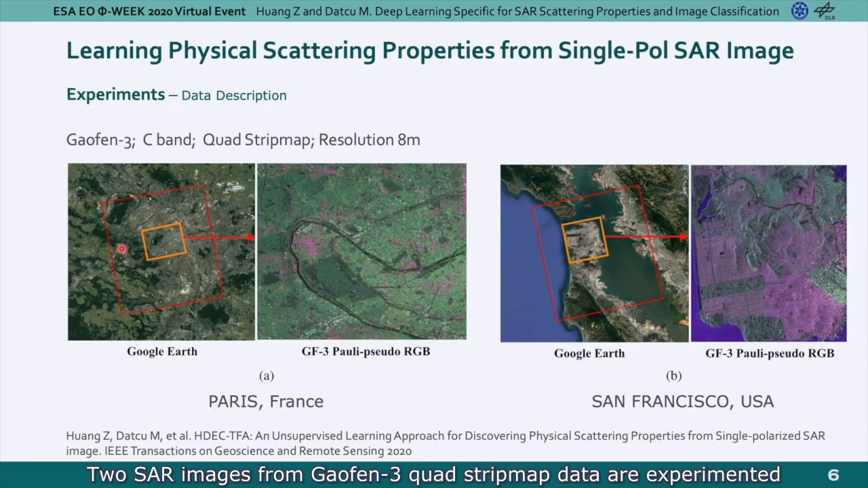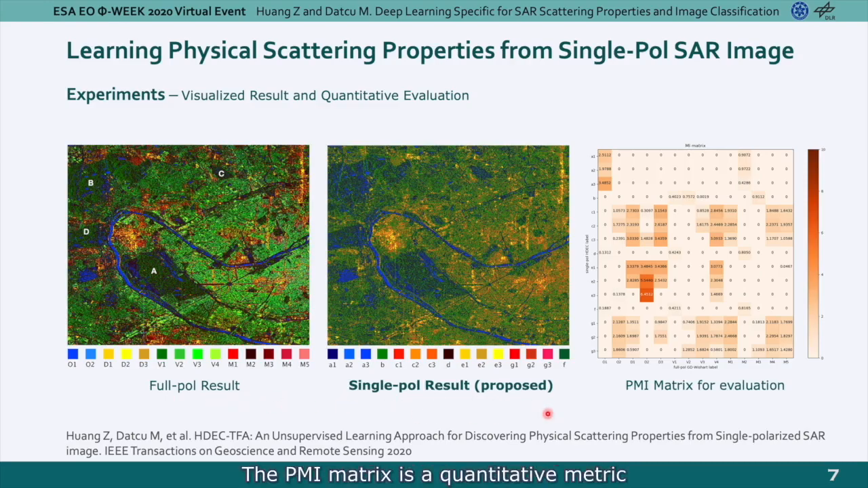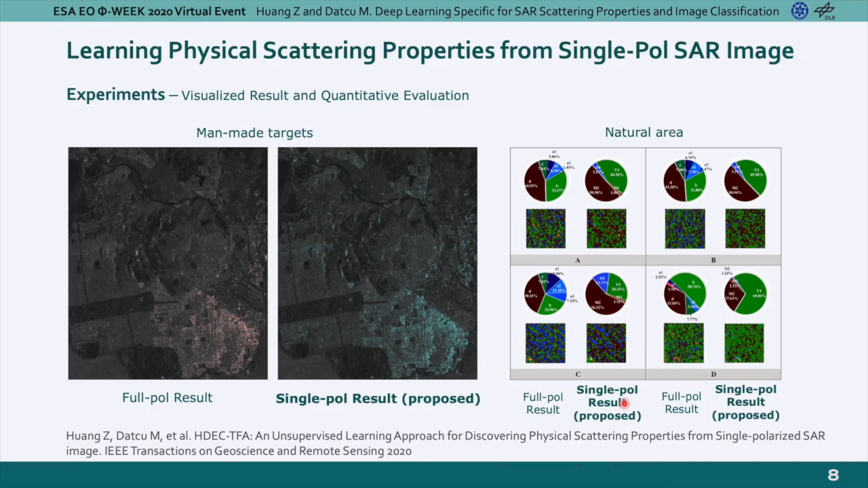2 SAR images from Gaofen-3 quad strip map data are experimented. The slide shows the visualization result of our proposed method and the parametric classification result. They look quite similar to each other, and the PMI matrix is a quantitative metric where the darker block shows stronger connections between 2 different scattering mechanisms.